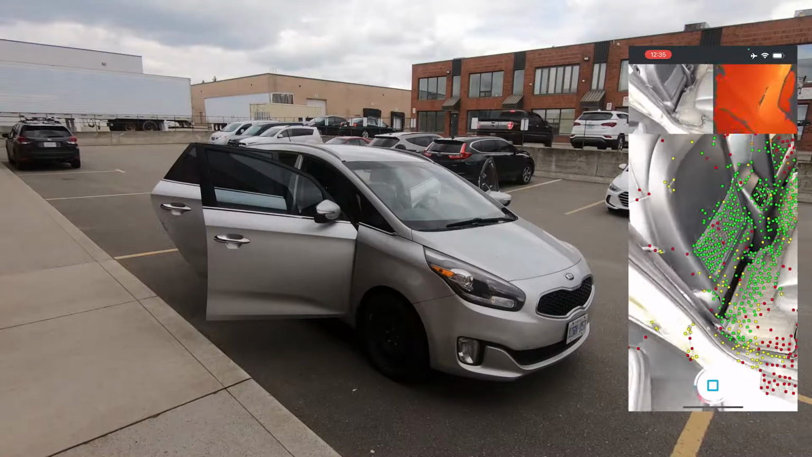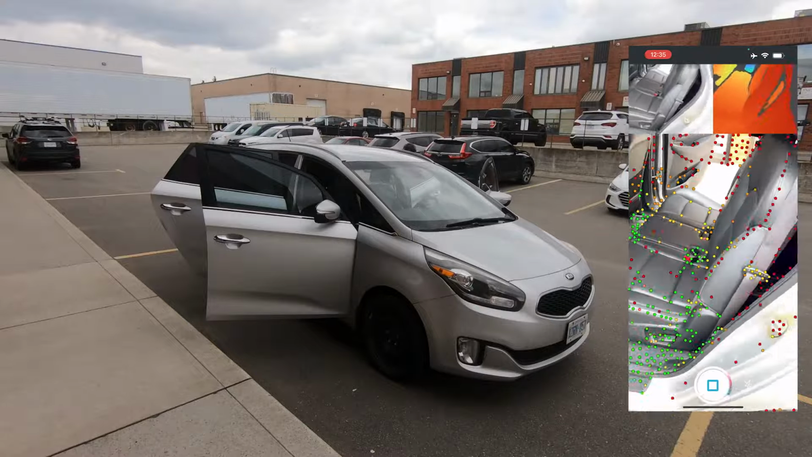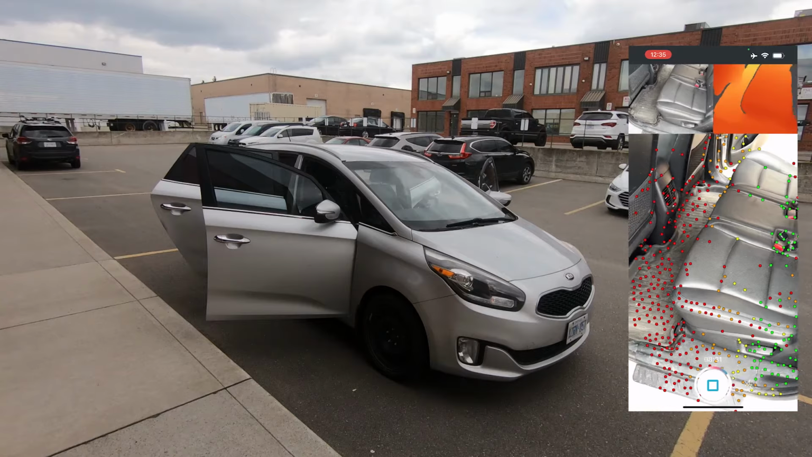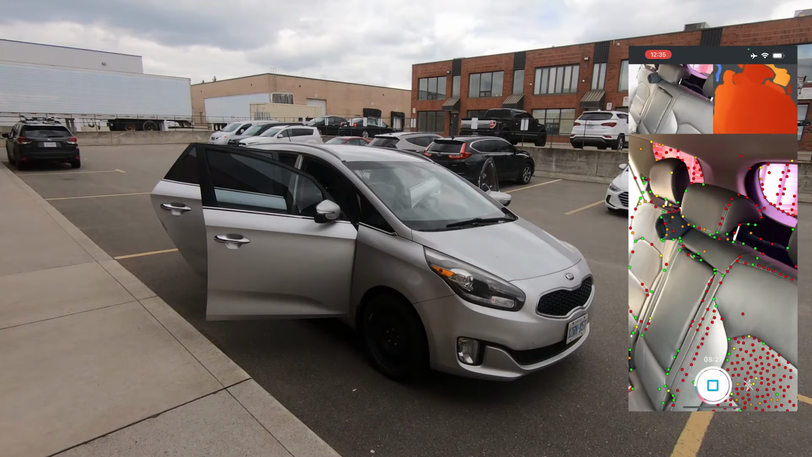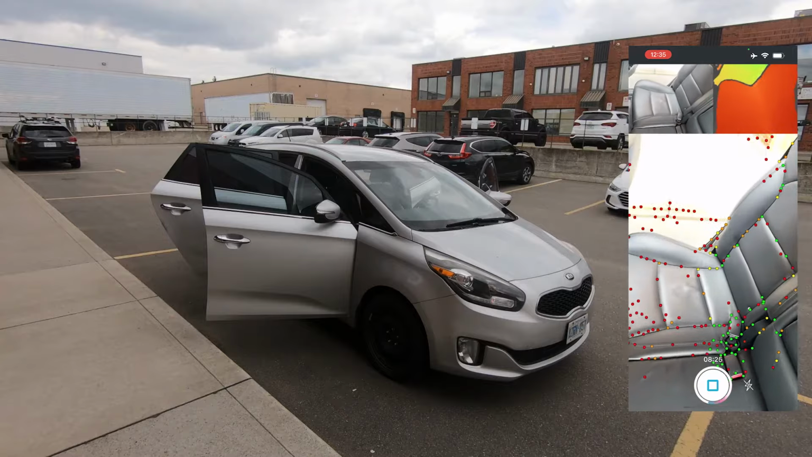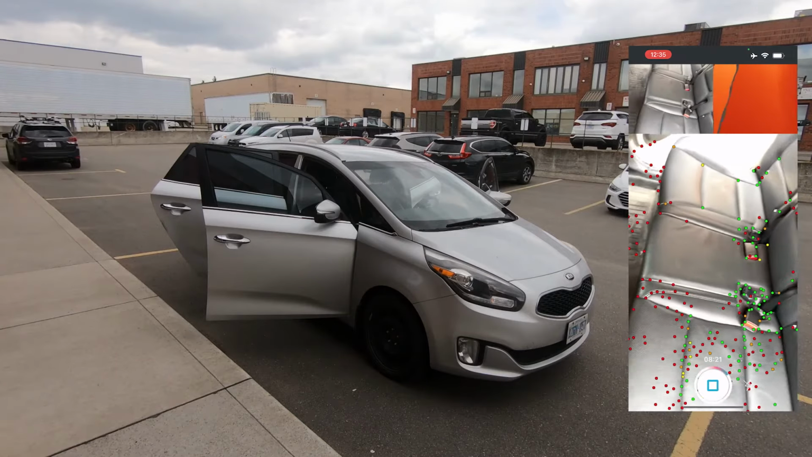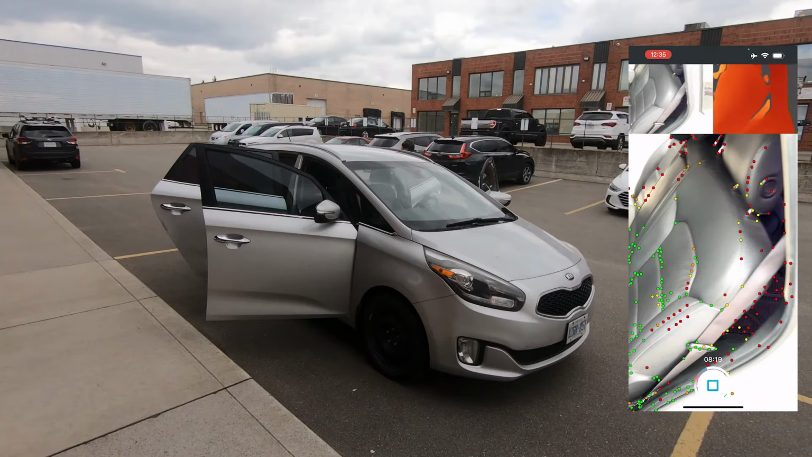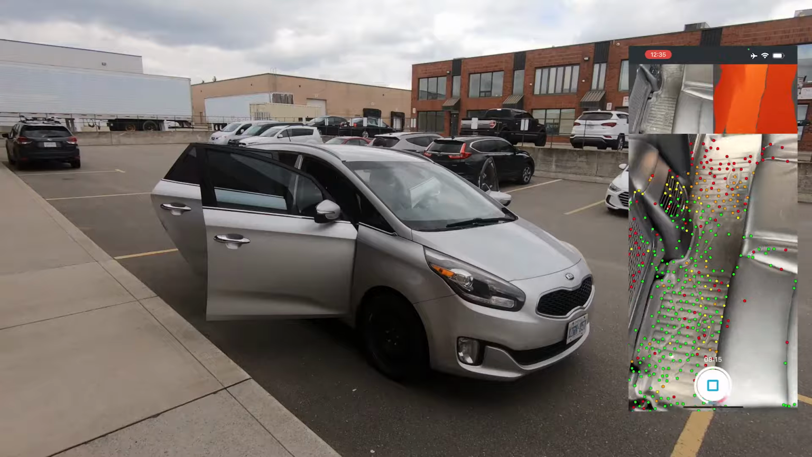Now remember, my interior is dark, so it may not come out all that well, but we'll see what it looks like. Obviously black is not good for the laser, and that's going to cause a little bit of an issue. But a gray interior or something like that would probably reconstruct even better. That just has to do with the absorption of the laser, but I think this is going to be okay. Just let me get a little bit more on the ground there.